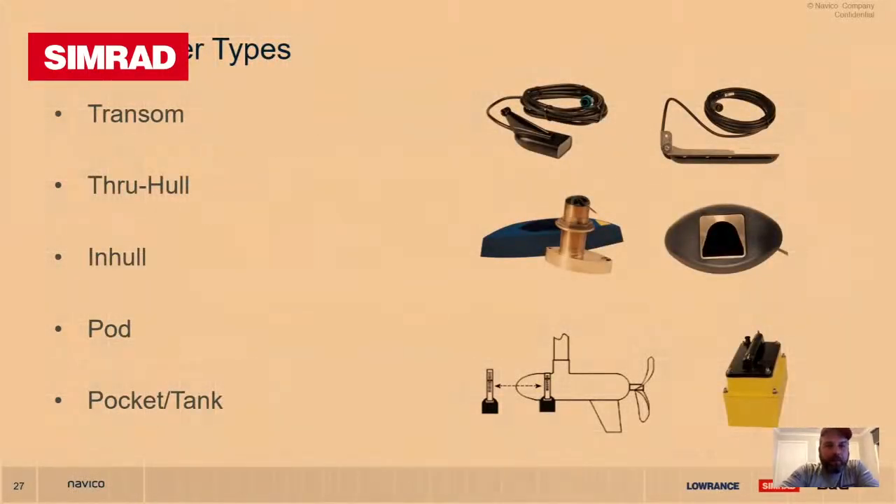Different types of transducers. So the transom mount on the top right hand of your screen. The left one is your typical skimmer transducer. Your HDI, your total scan have got all that similar sort of shape. The one on the right hand side will be more like your structure scan, your 3-in-1, your 2-in-1. They do have a bit of a longer, funny shape of the metal bracket. There's a few different brackets you can get. Your through hulls, in hulls, pod and pocket mount.